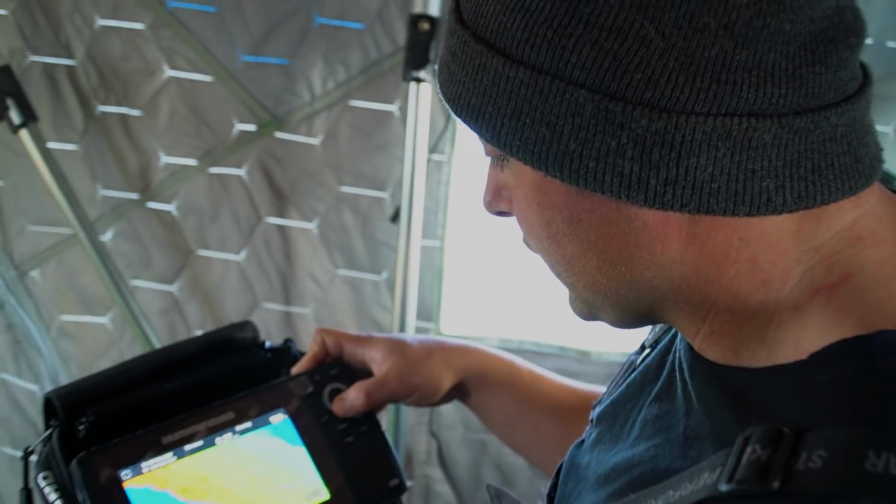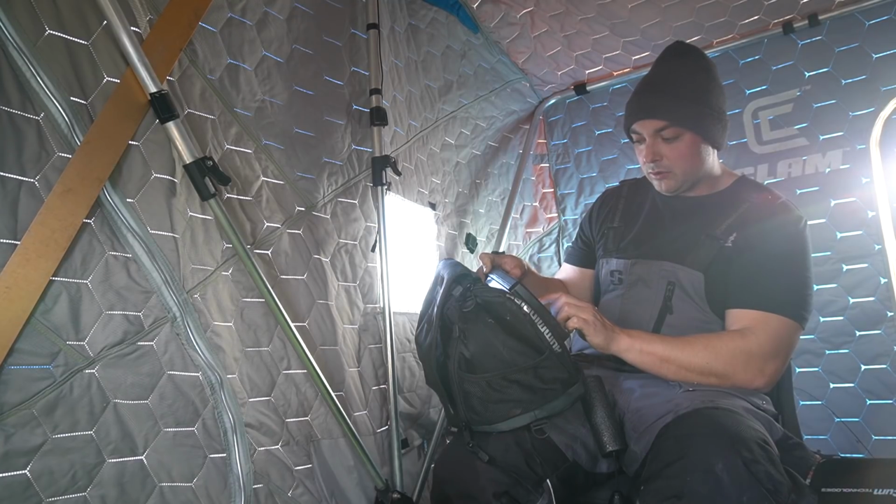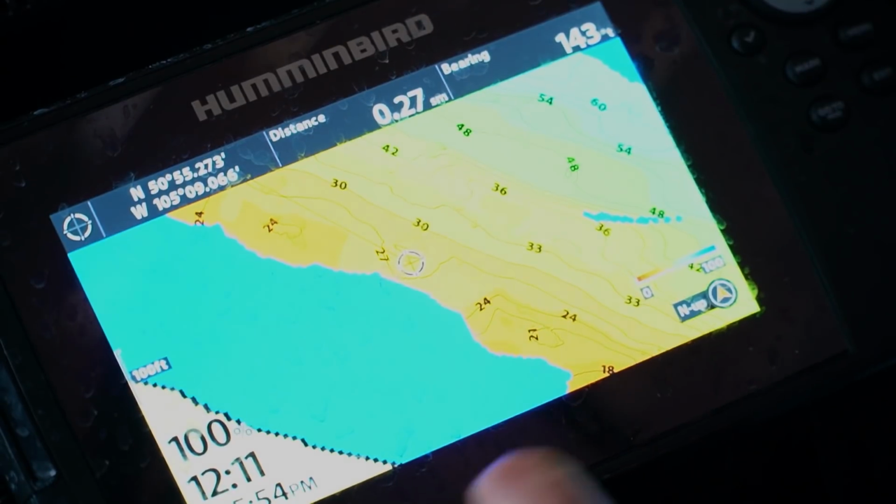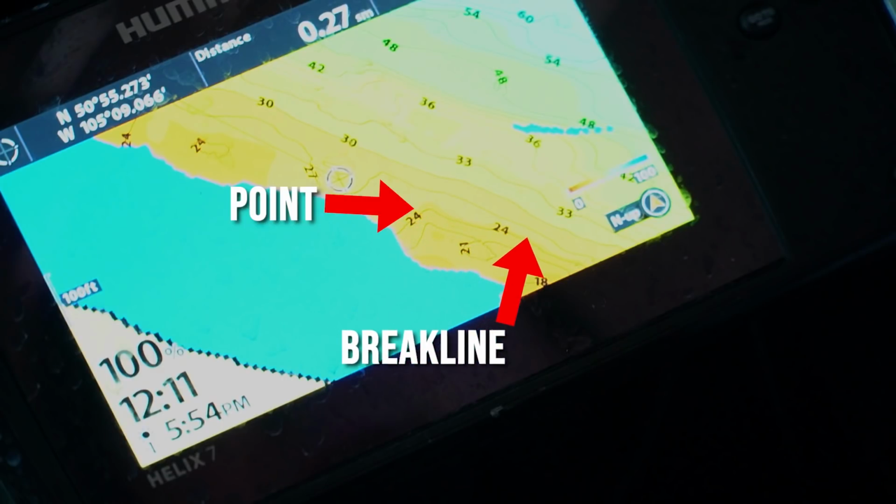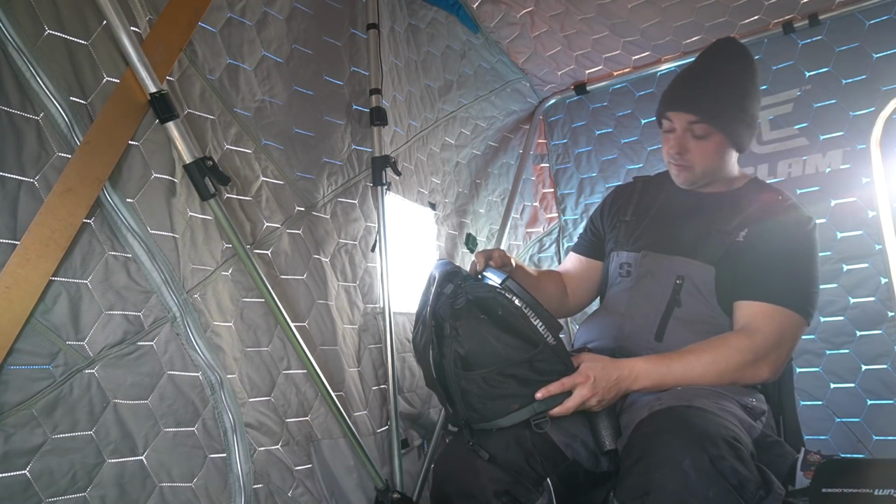So let's go check this out. Looks really interesting. Looks like we either have a little hole or a little rock pile inside of a trough. So let's go check it out. If that doesn't pan out, we know we got a nice point, a nice break line here. So we got some stuff to fish not too far away. So we're gonna go pack up and move.